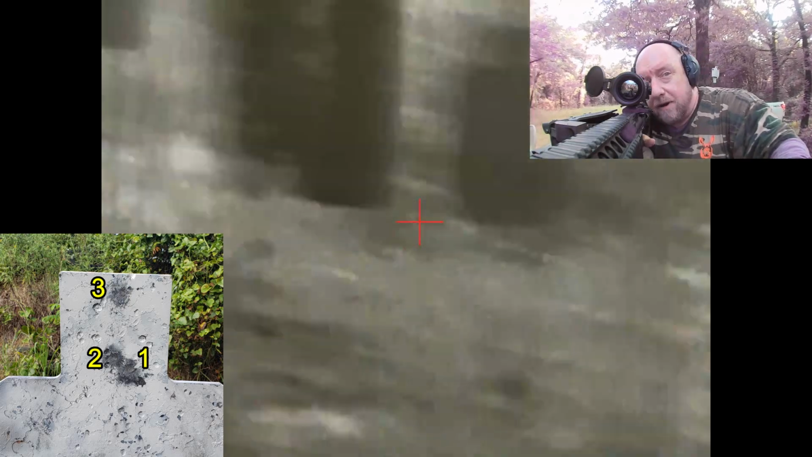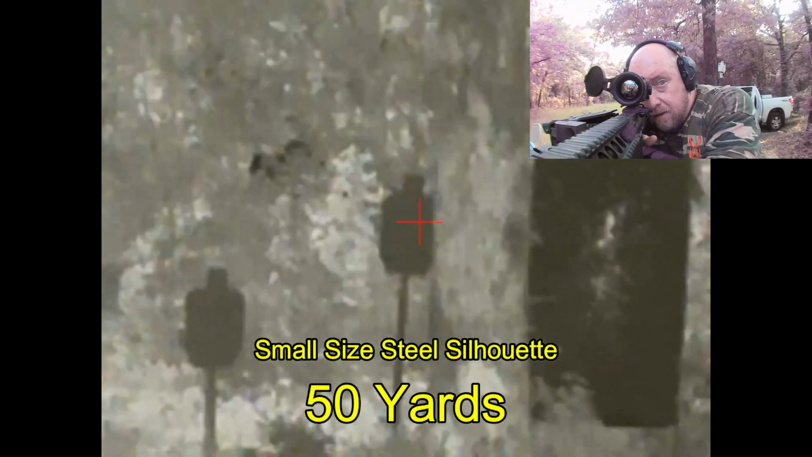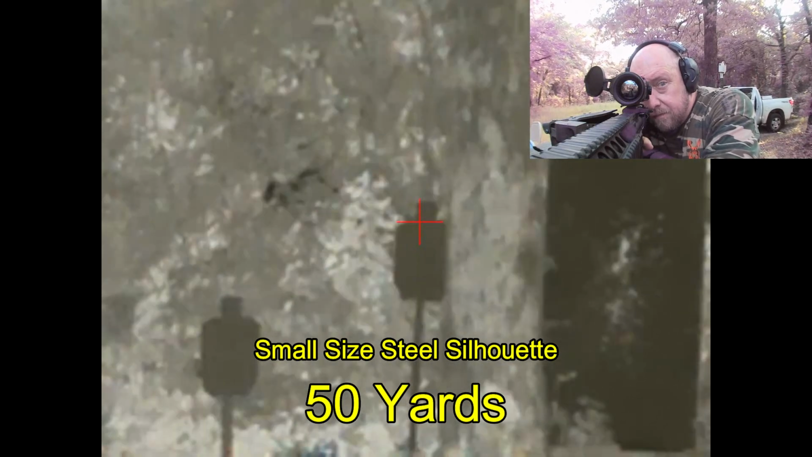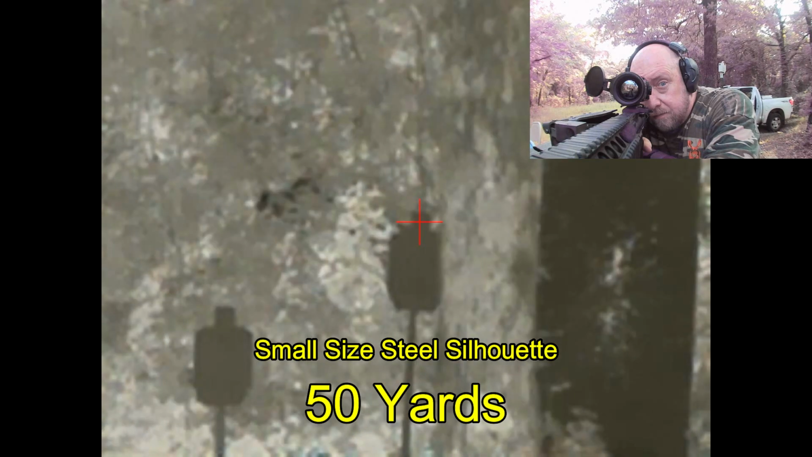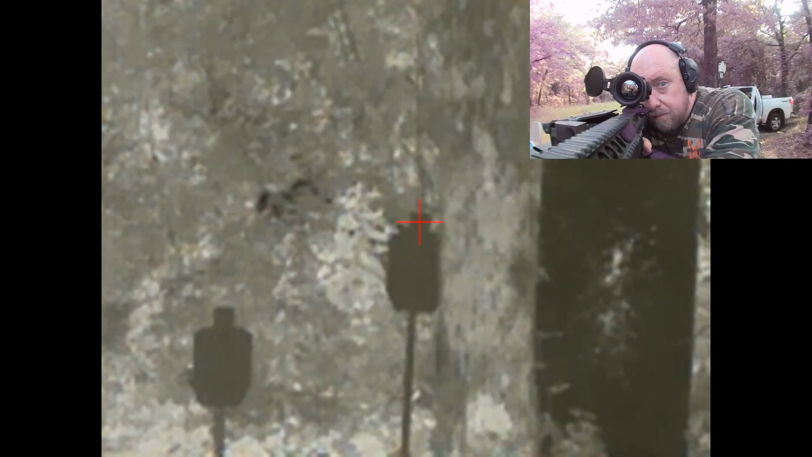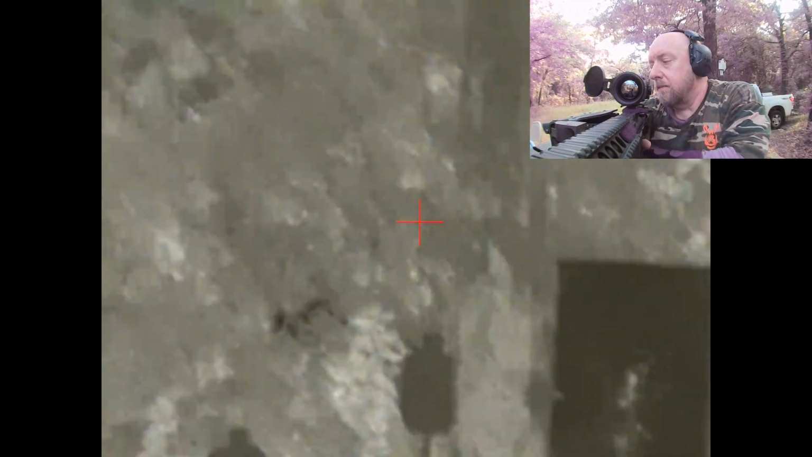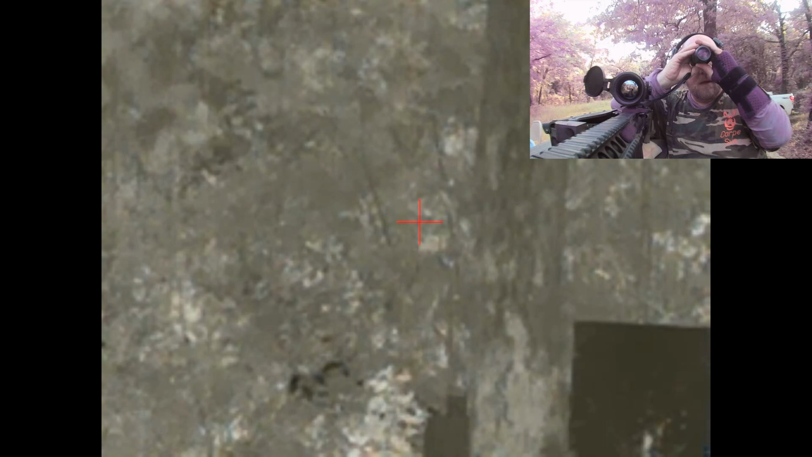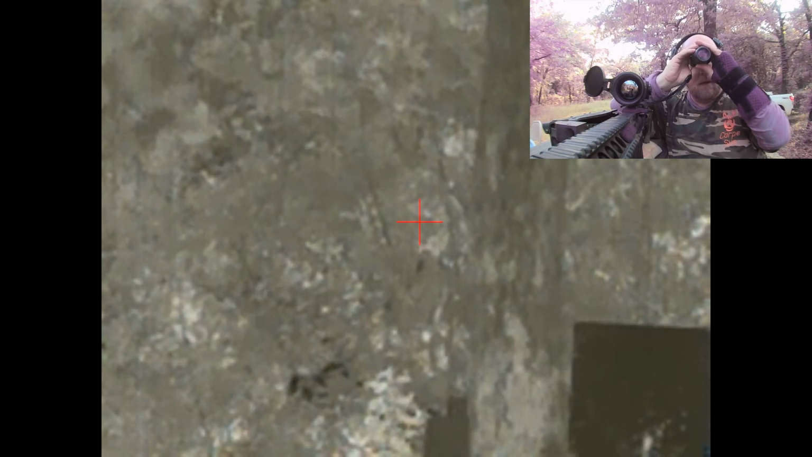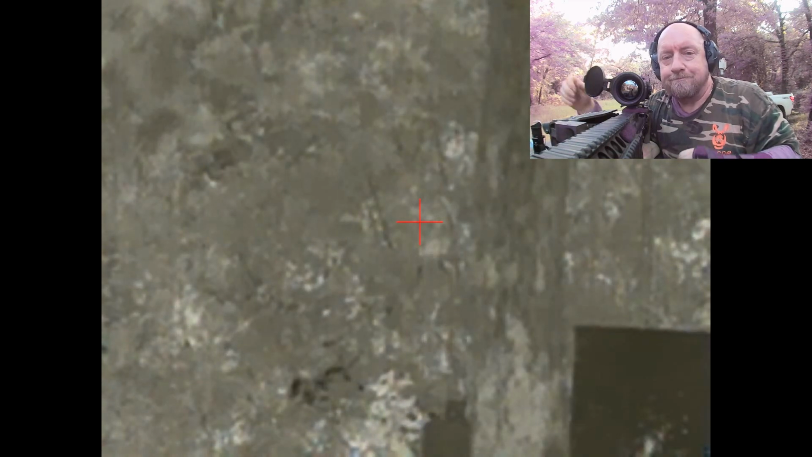We'll try back over here at 50 yards. We'll see where we impact here. Going from the center of the head on the small target. Alright, I think we're good to go.